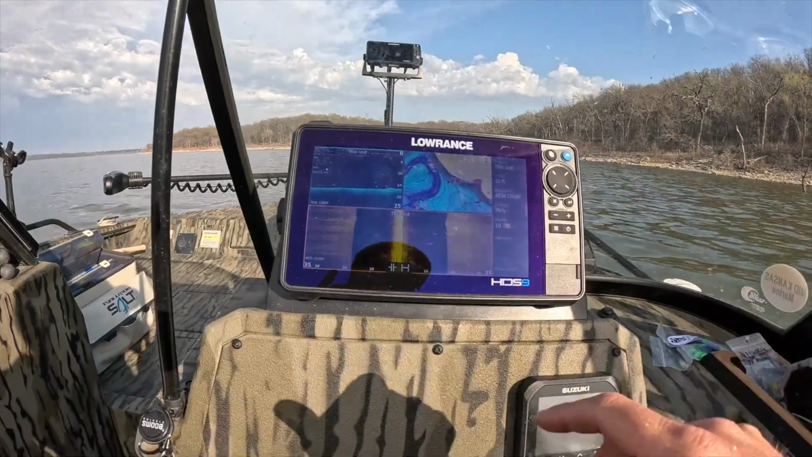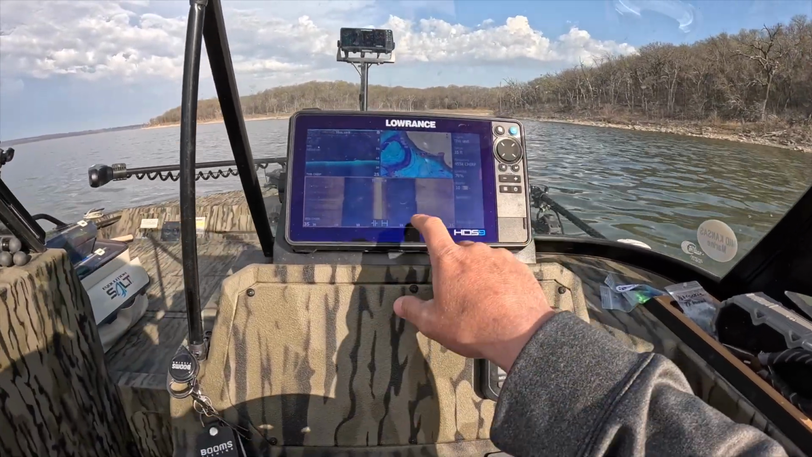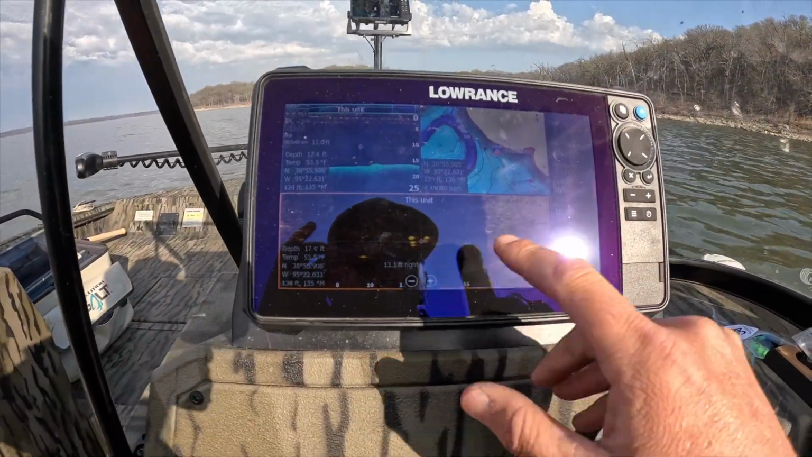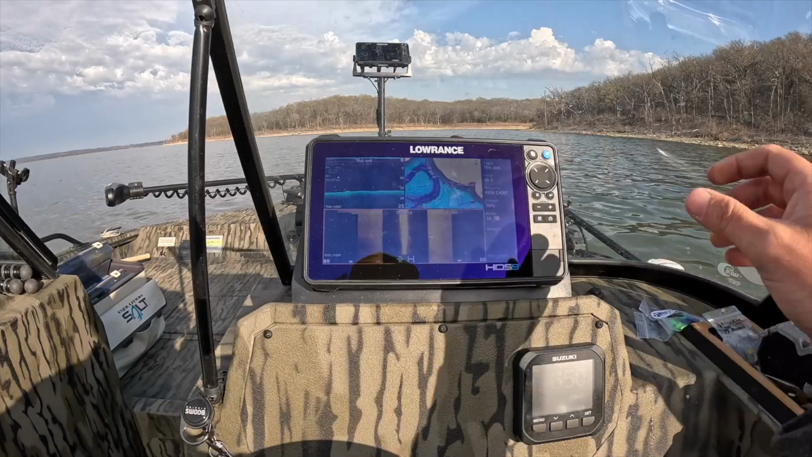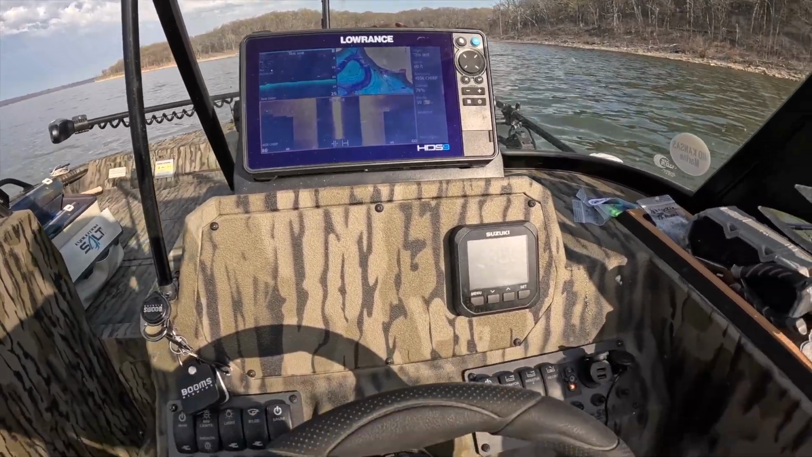Like there's a batch of crappies right there. I don't know if you guys can really see this. I'm gonna do an in-depth video one of these days on how to find crappies, but I don't know if you guys can see that. Those suspended fish right there, those are probably crappies. So we're gonna just keep going, side imaging, down imaging, using my map. And we're gonna just find these fish.